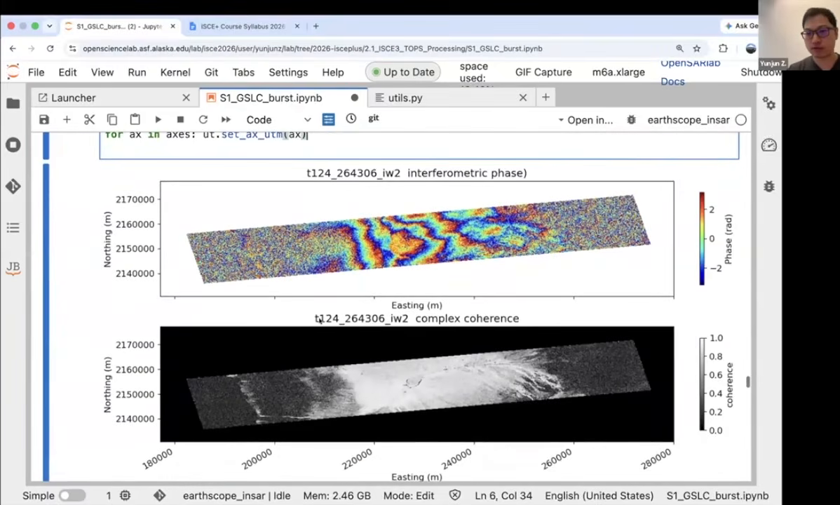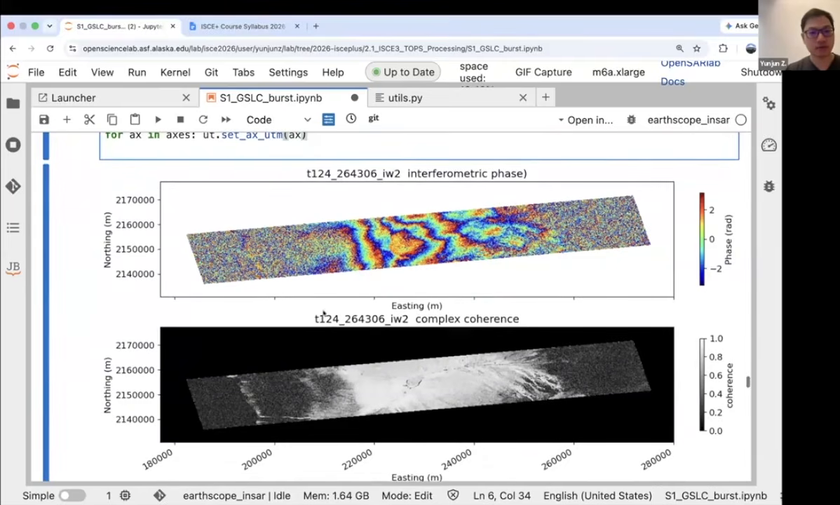These are the two burst interferograms we just formed. One is the phase part, one is the spatial coherence, and here is the Mauna Loa crater right here. And we have the rift zones alongside here. This part is the invalid area in our geo coordinates.